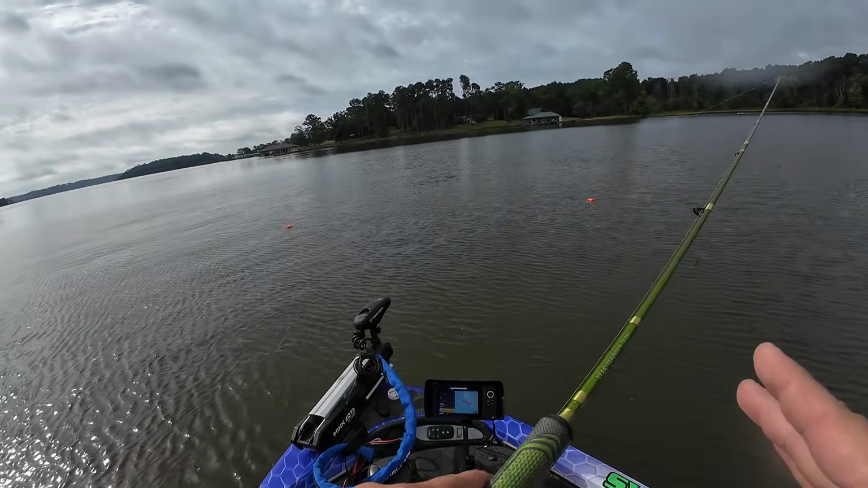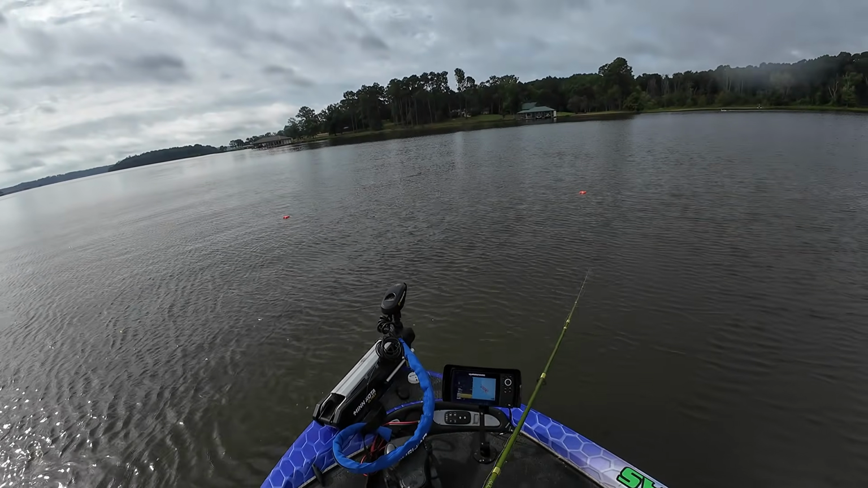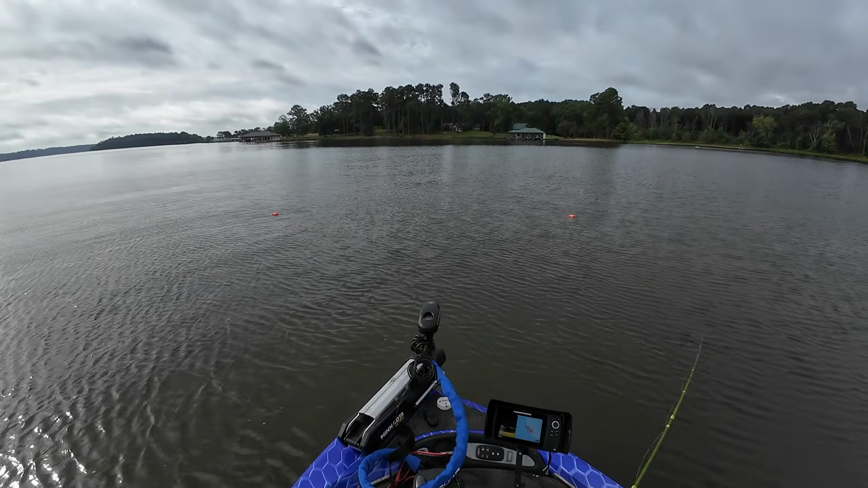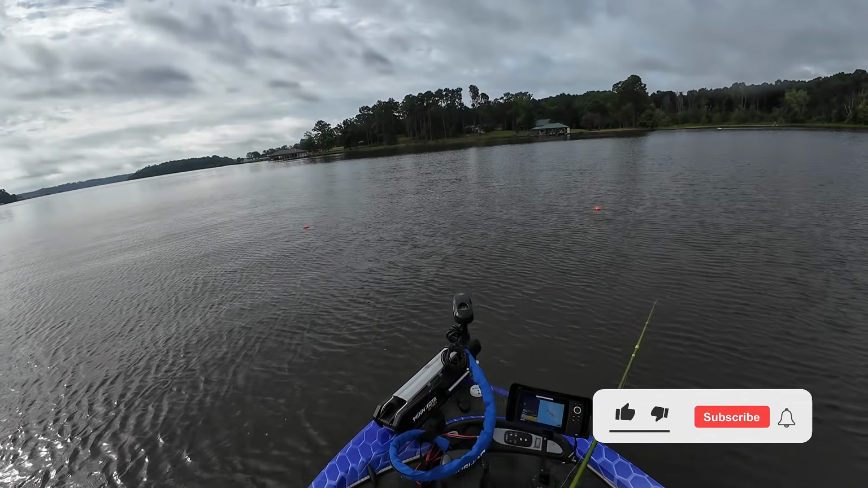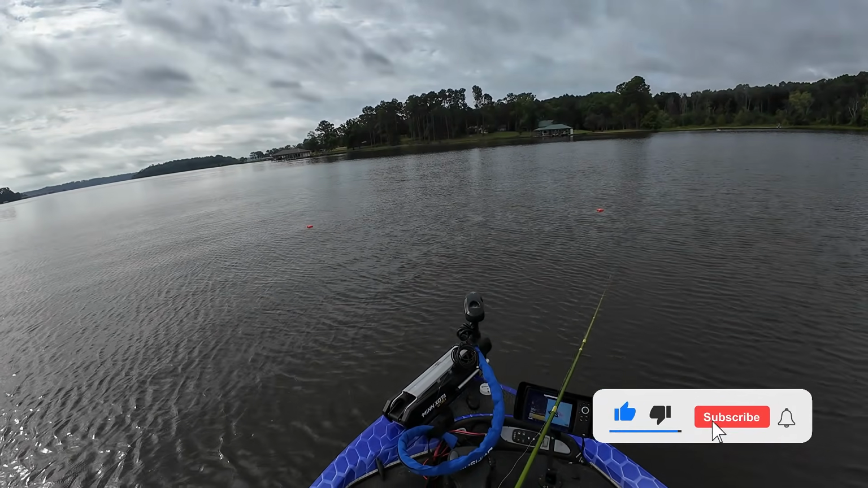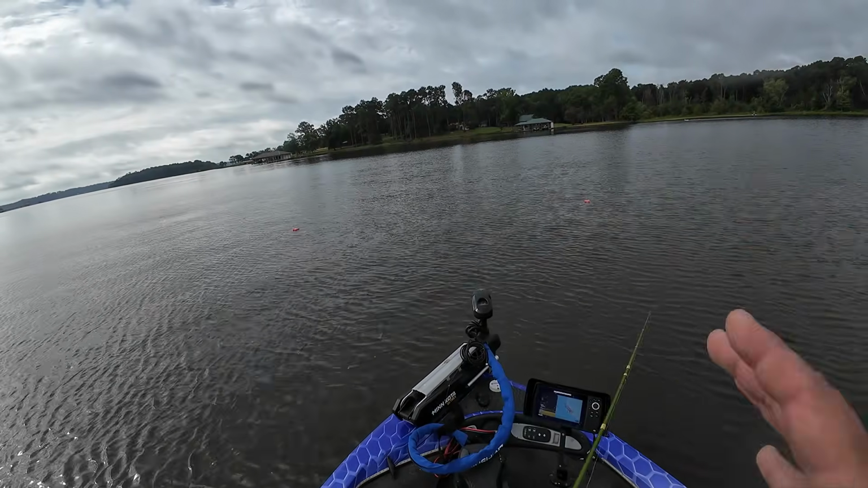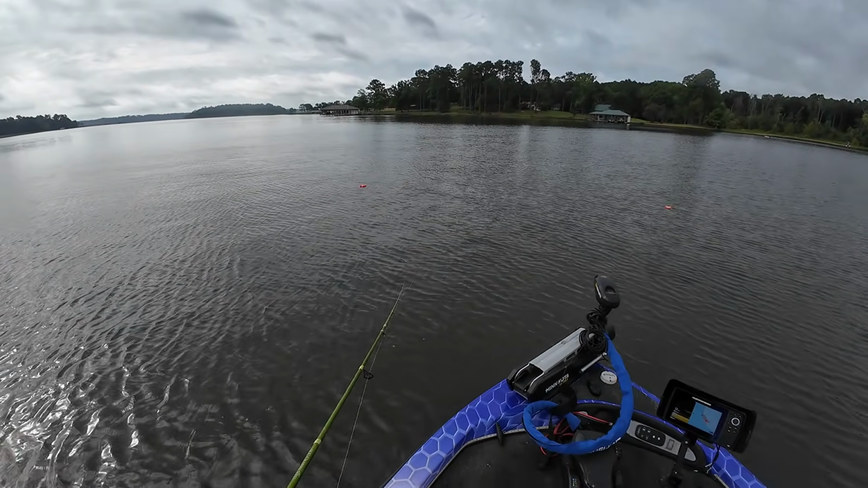So I don't spend much time. I do not spend much time on fish in the summer. I will give that brush pile 15, 20 minutes tops. If you have changed your depth, you know where the pile is, you know you're fishing on top of the pile, and you just cannot get bit, it is time to move.